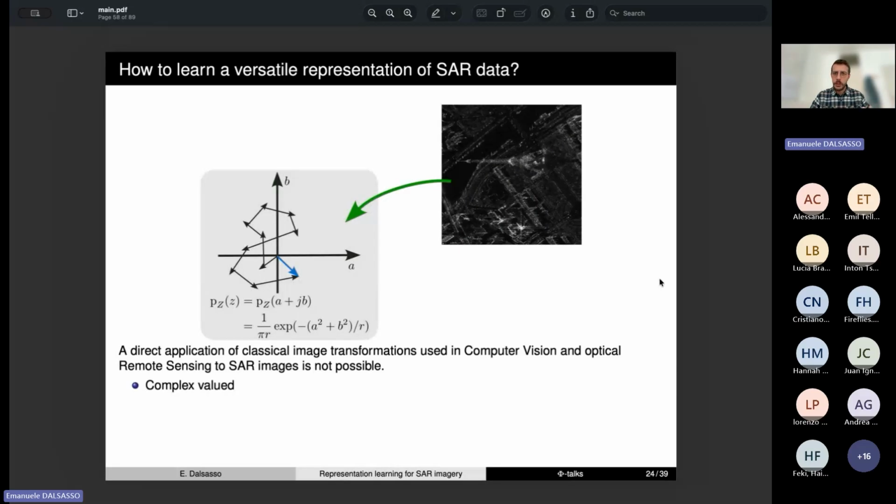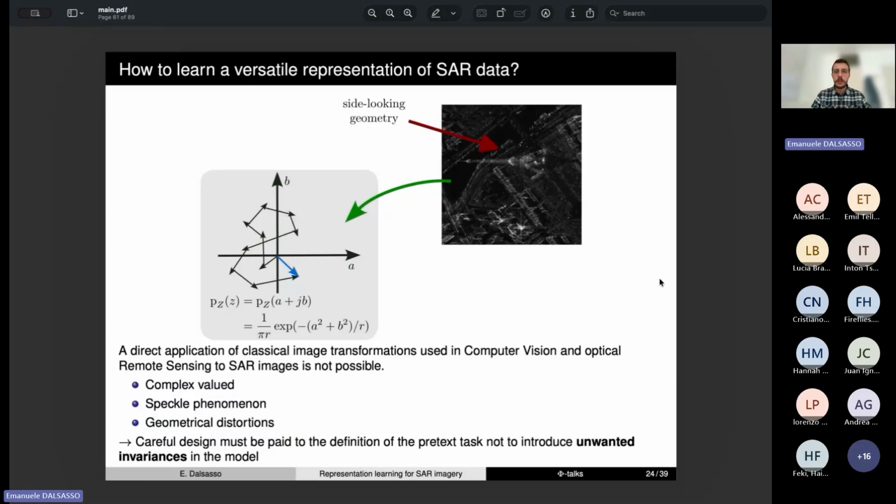The SAR signal is complex valued, it is corrupted by the speckle phenomenon, and also SAR has a specific side-looking geometry, so you cannot directly turn the images or mirror them, because you would introduce some unwanted invariances in the model.